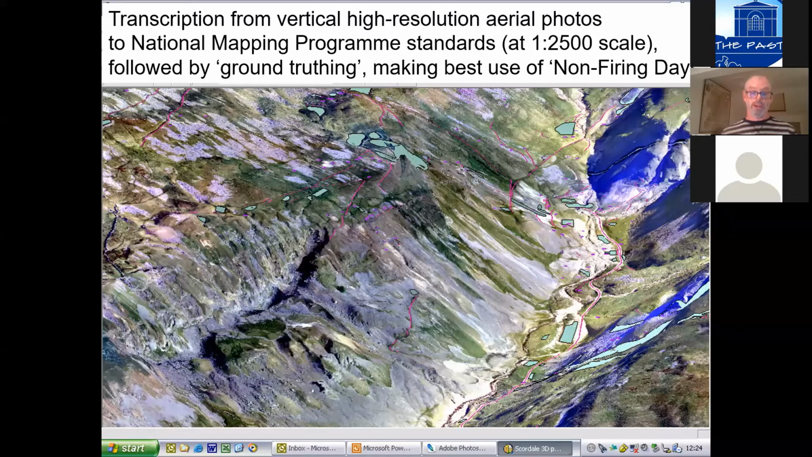So the National Mapping Program, for those of you who haven't heard of it, is a program that's been going on for many years, using aerial photographs and, to a lesser extent, historic maps to map all visible remains on those photographs throughout the country. So this happens in blocks, county by county sometimes, or sometimes by national park or area of outstanding natural beauty, or in this case, it was just the Warcop Army Training Area, which was mapped.